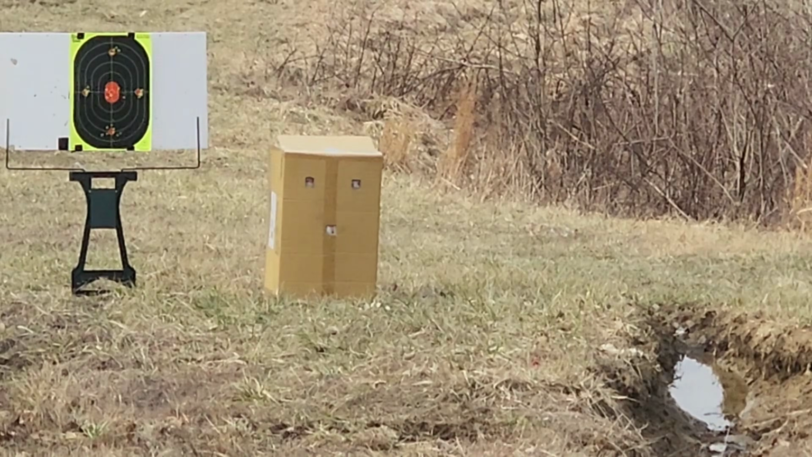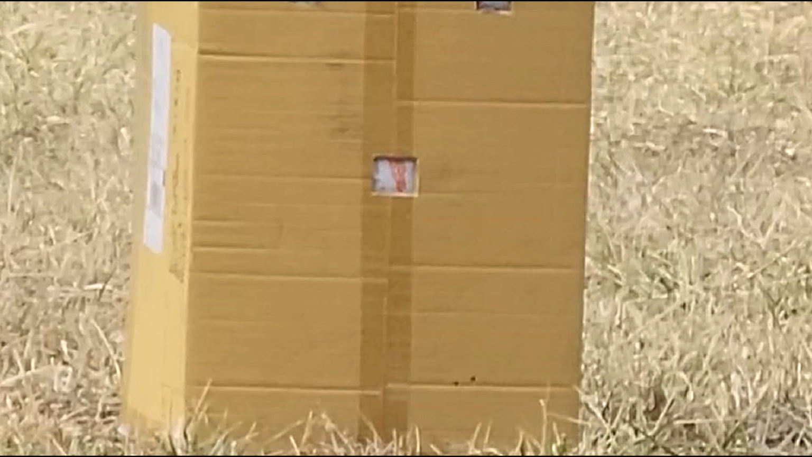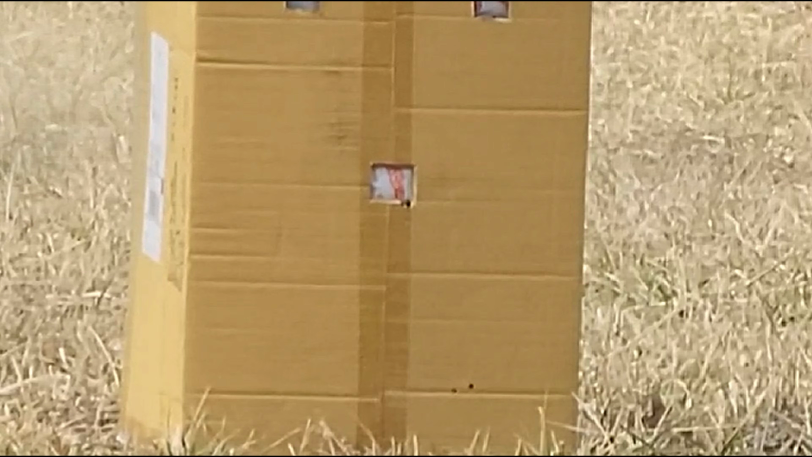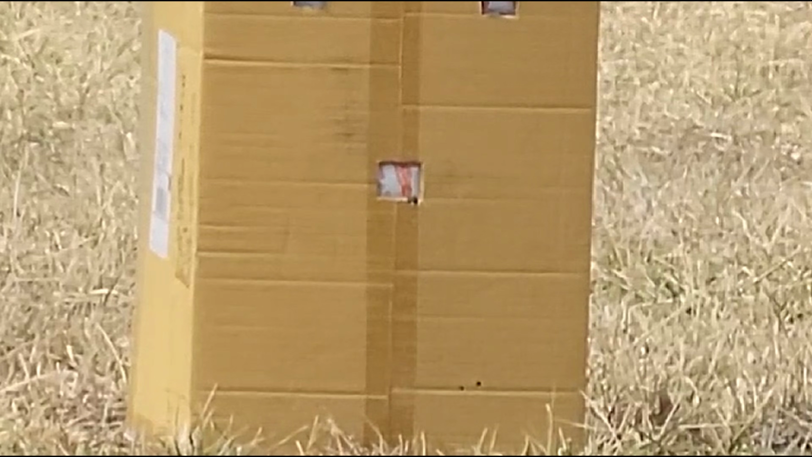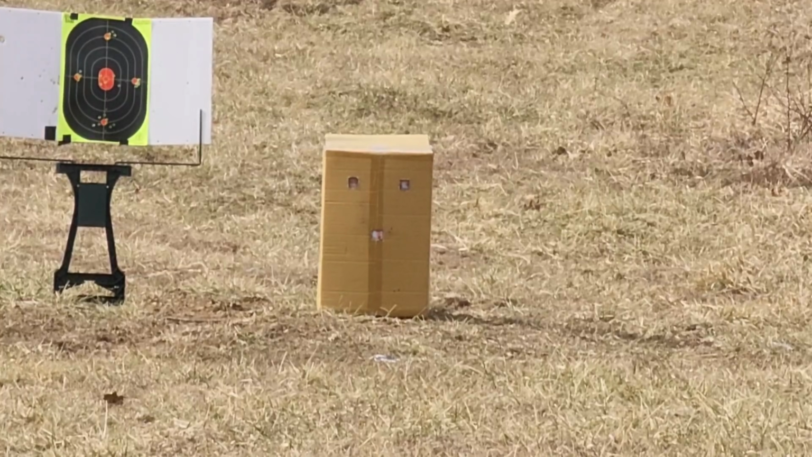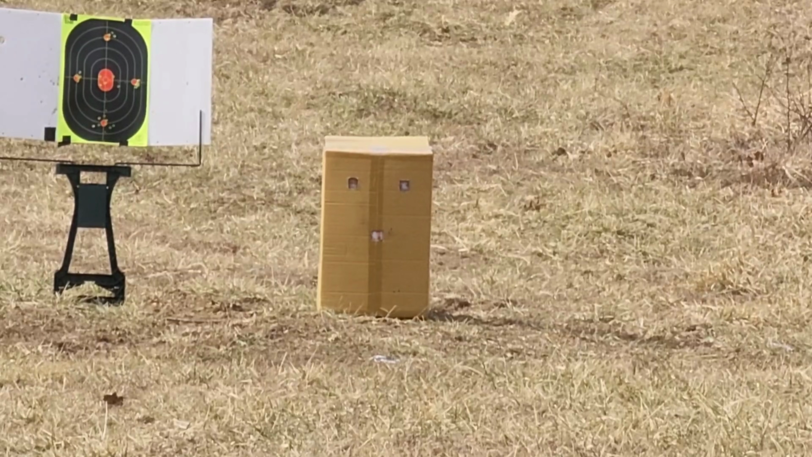See where we're at here. So you can see those two shots there pretty much touching just on the edge of bullseye there, so I went ahead and moved it down to 50 yards now to finalize. Now we're down here at 50. You should be able to see these two shots go dead center on that little square cutout.